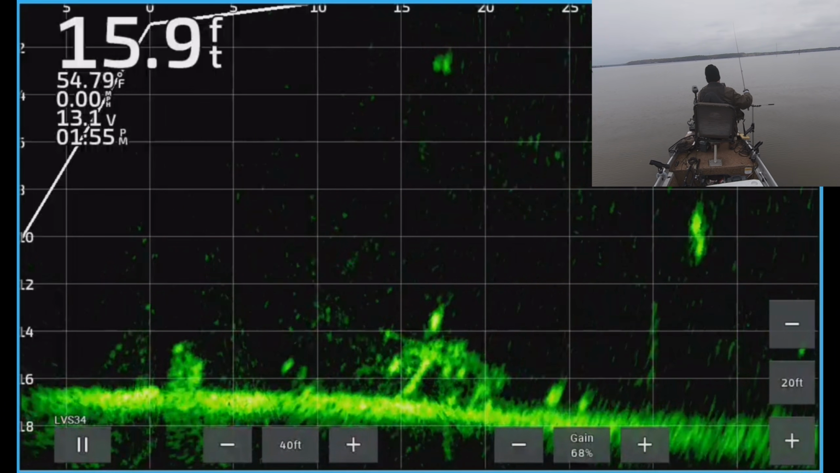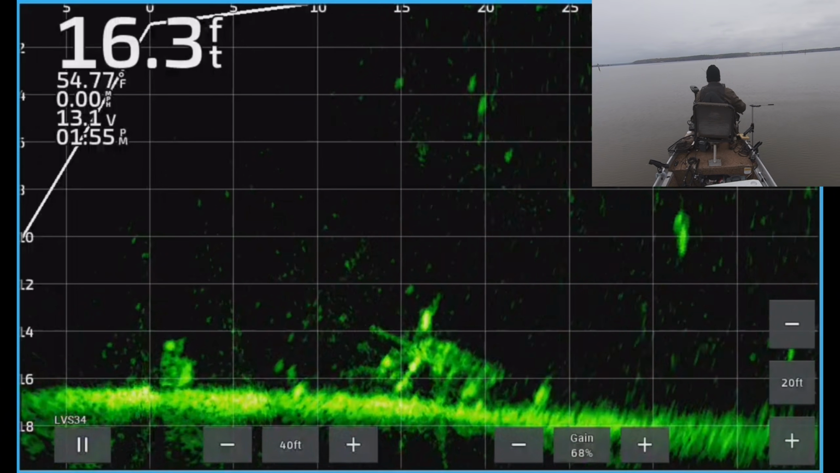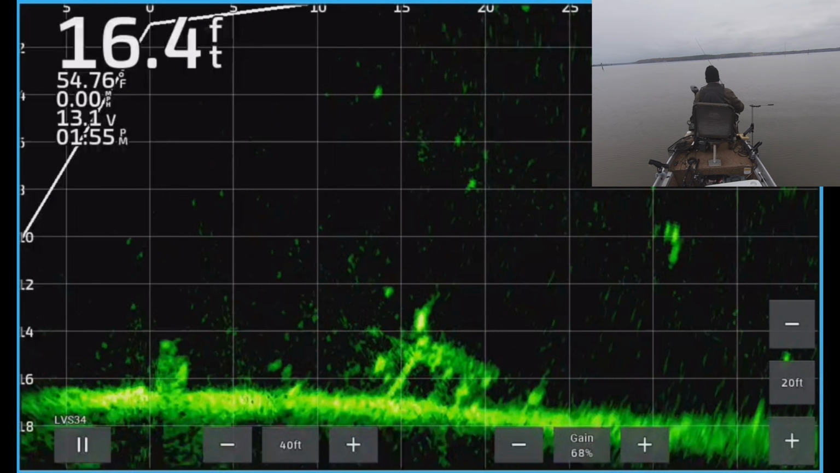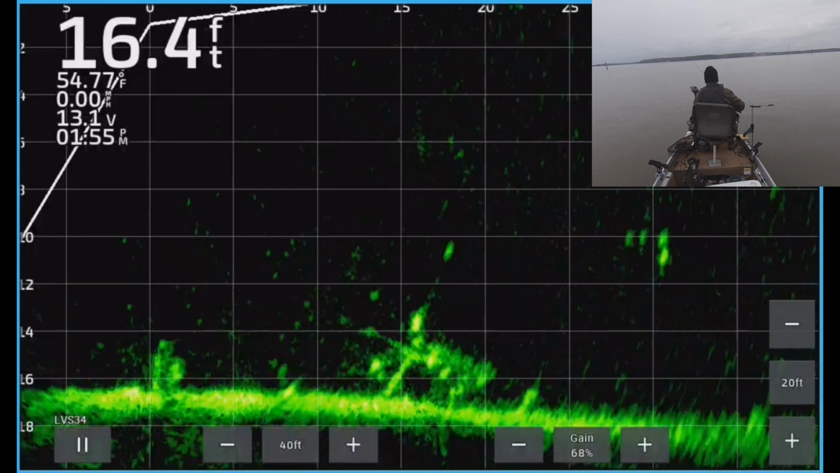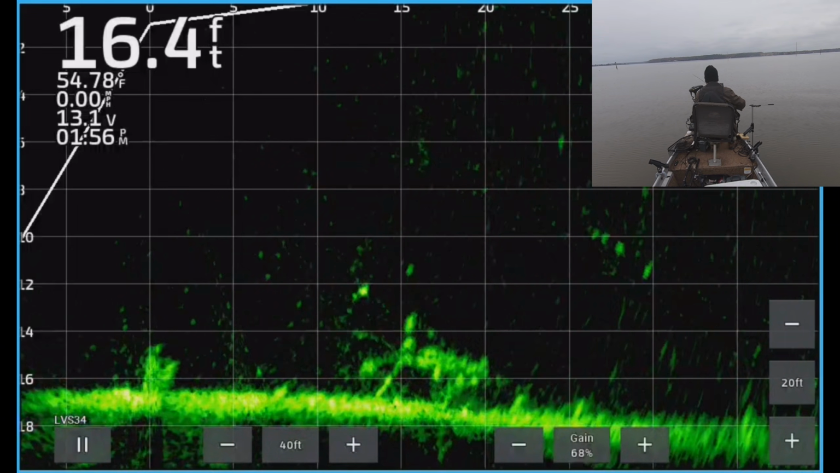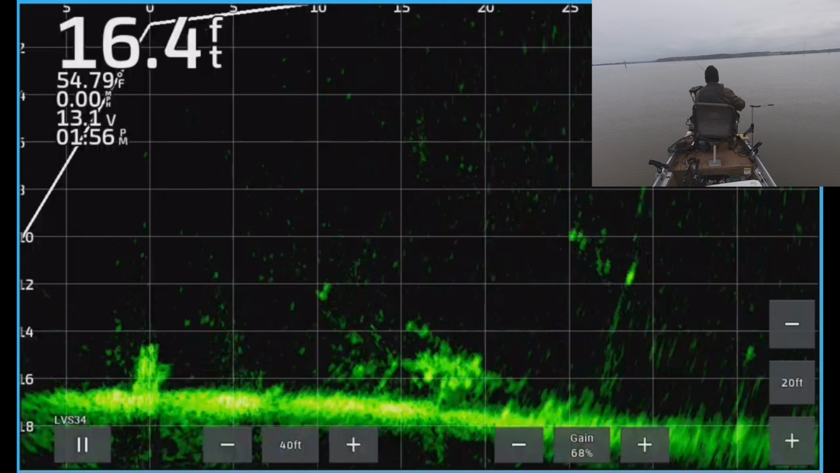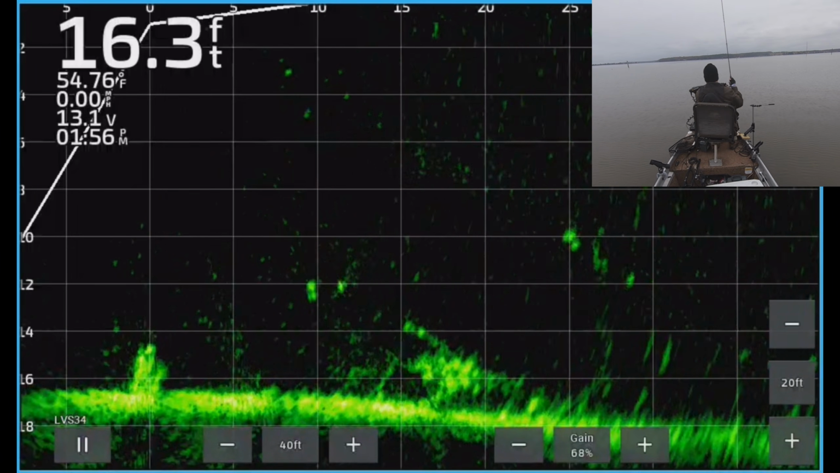Whoa, that's a big one. I remember this spot. See that giant mark there? Look how big that fish is. I don't know what that is. If it was a crappie, it was probably some kind of record crappie. Watch this. This will break your heart. I remember that happening. Man. Because that was a huge mark. But I came down from the top.